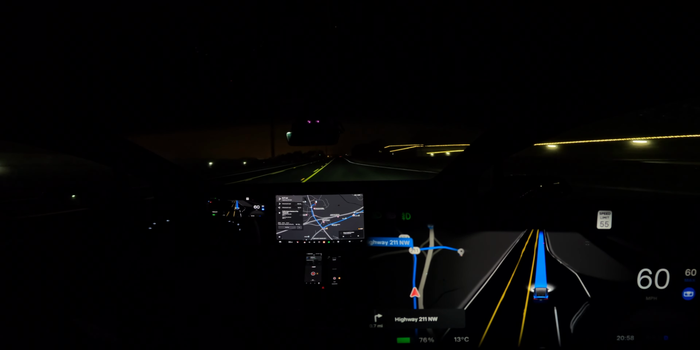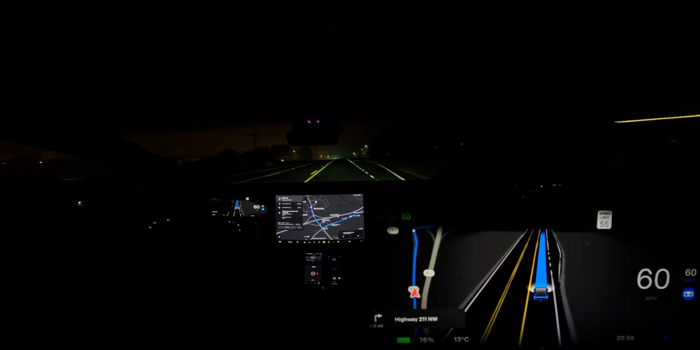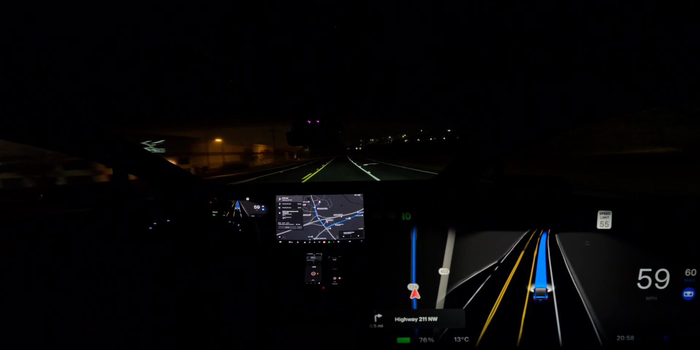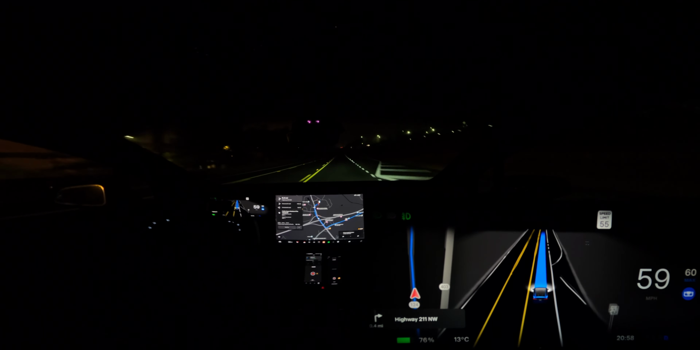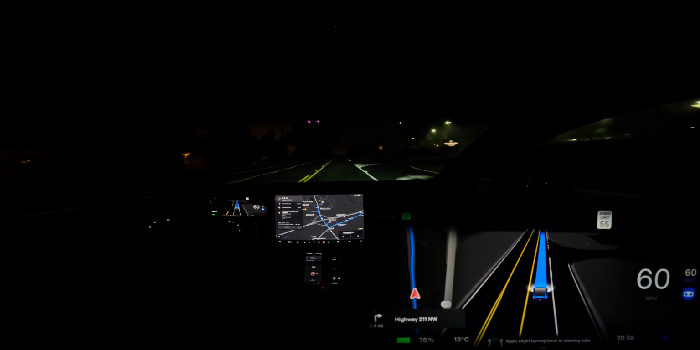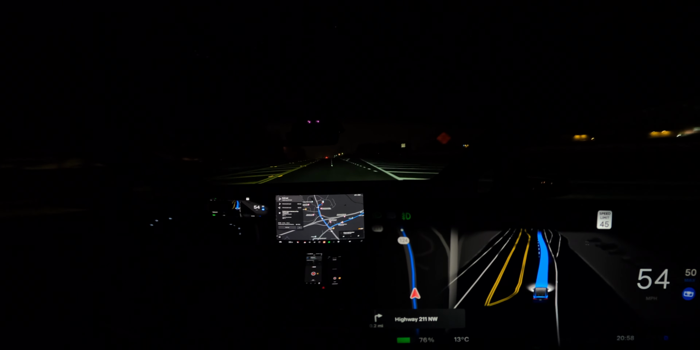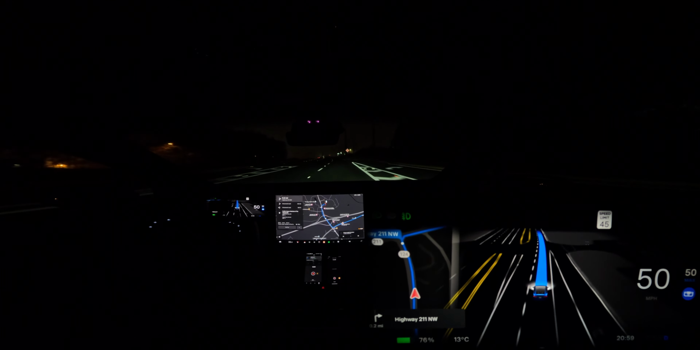It's hard to see for me too because I have the camera right in front of it. A lot of nagging happening right now. One indication again. Okay.